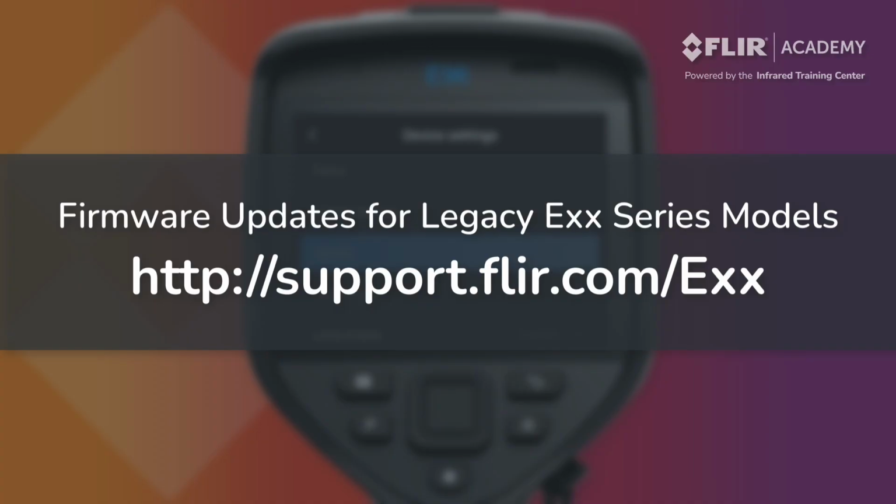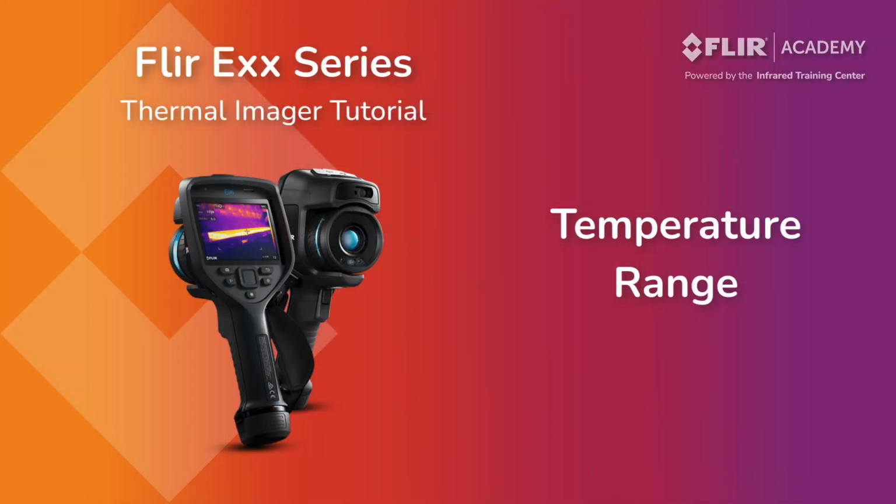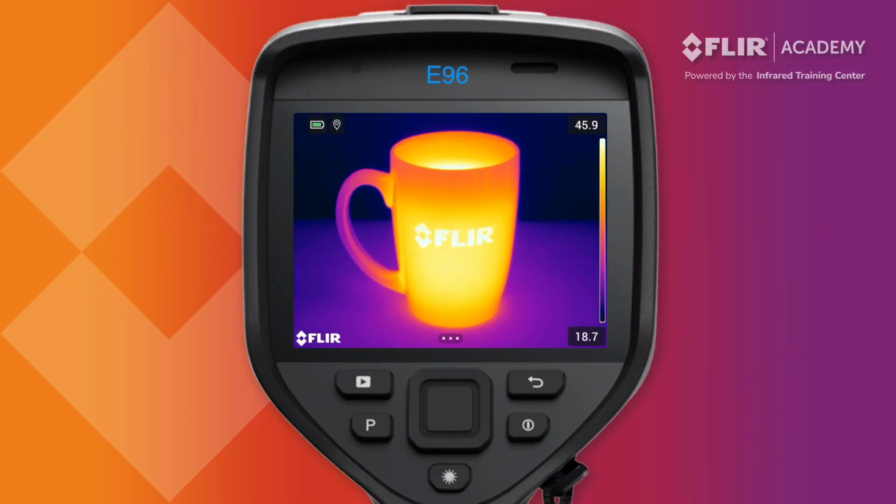Next, let's address temperature range and how to change it on your EXX series thermal imager. The range covers an interval of temperatures that the detector can accurately measure without going into saturation. You work within a range, and when saving an image, all of the temperature data in that particular range is captured. The EXX series thermal imager offers at least 2 temperature ranges depending on which model infrared camera you are using. To change the range, open the main menu by pressing the navigation pad or touching the menu icon at the bottom of the display.